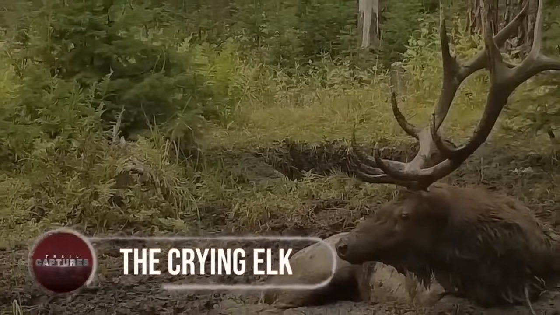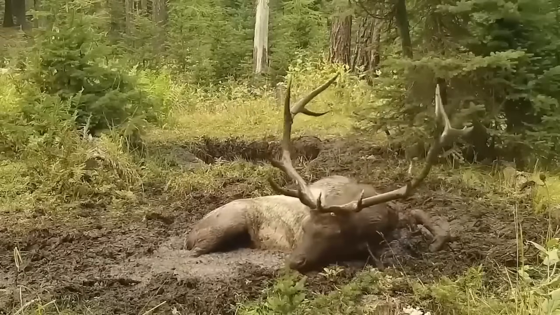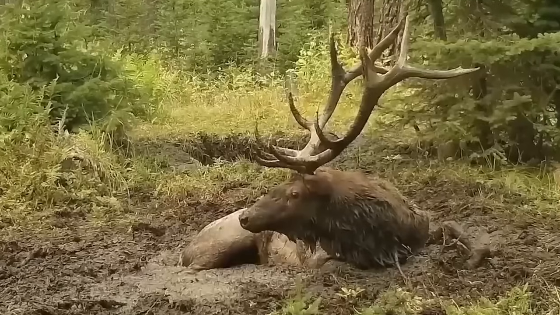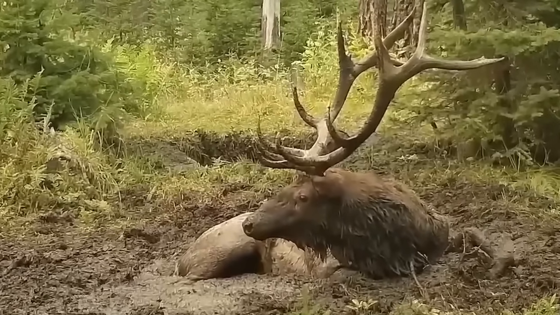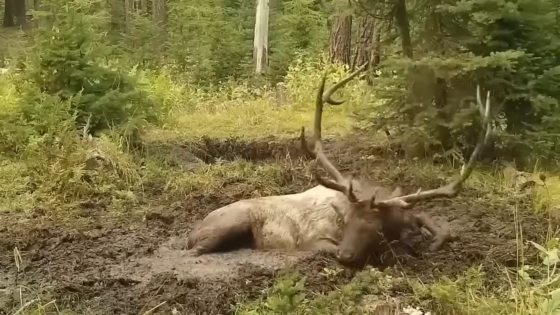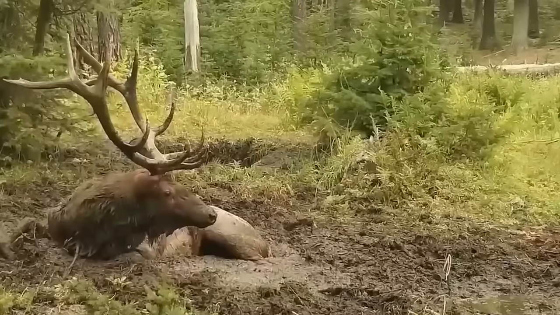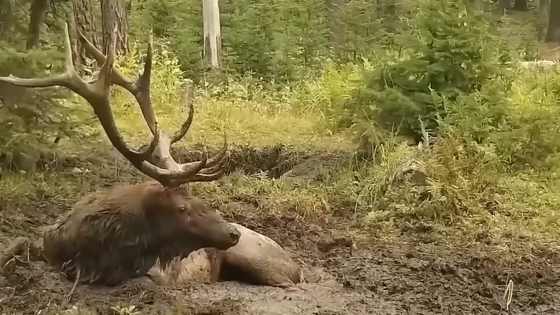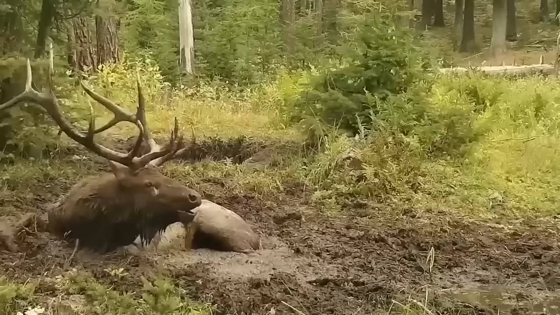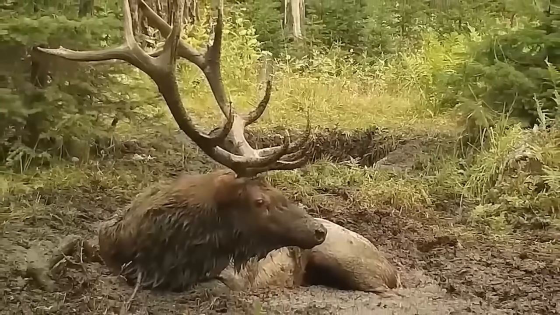The Crying Elk. Caught in an unusual predicament, a trail cam captured a magnificent six-pointed bull elk stuck in a muddy wallow. The majestic Oregon bull struggled relentlessly to free itself from the quagmire, but its efforts proved futile. Letting out loud bugles, it called for help, its cries echoing through the forest. The heart-wrenching sight tugged at the hearts of those who watched the footage, leaving them anxious for a happy resolution.